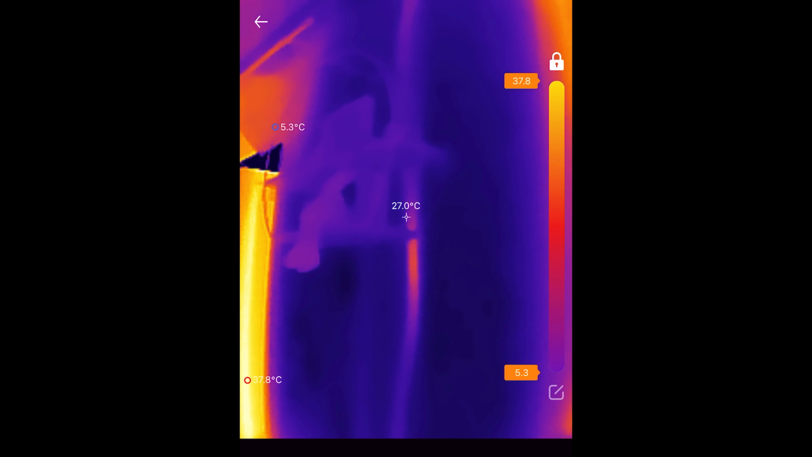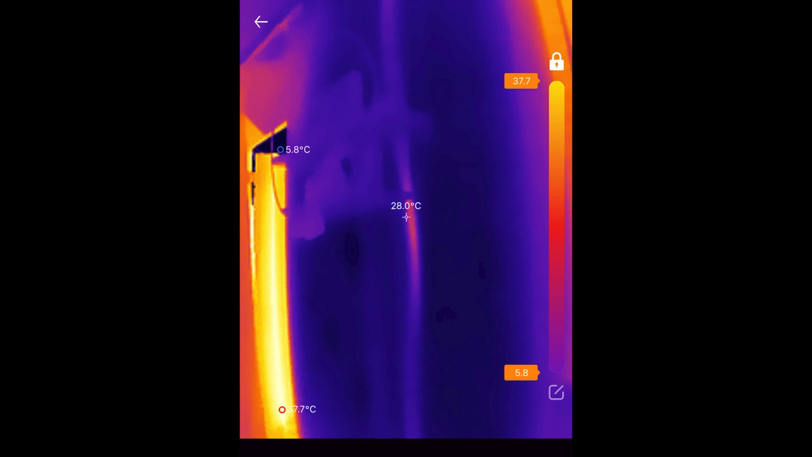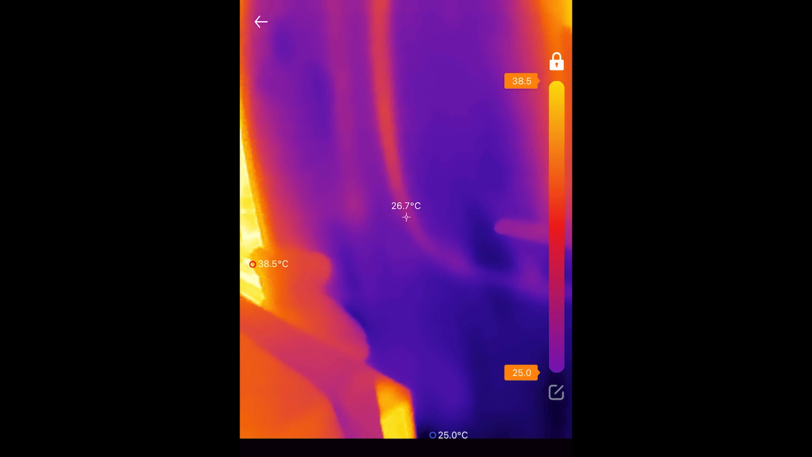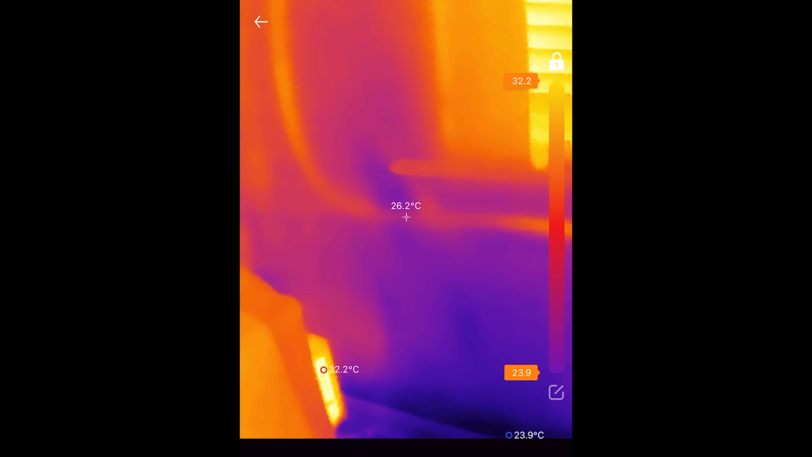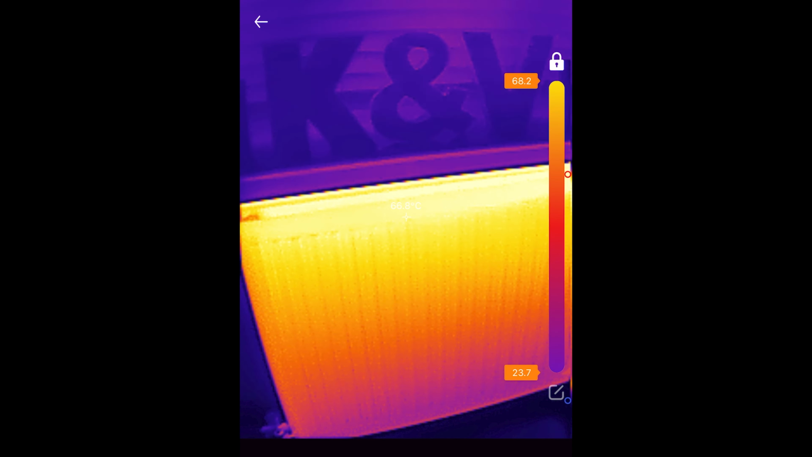Again, I've had a very near miss with hitting a pipe where we put that shelf, but look, you can see it coming down from the ceiling. There we go, and it goes along there. I think it must be a little bit closer to the wall at that point. There we go. So we can see it running around and then down towards the back of the radiator.